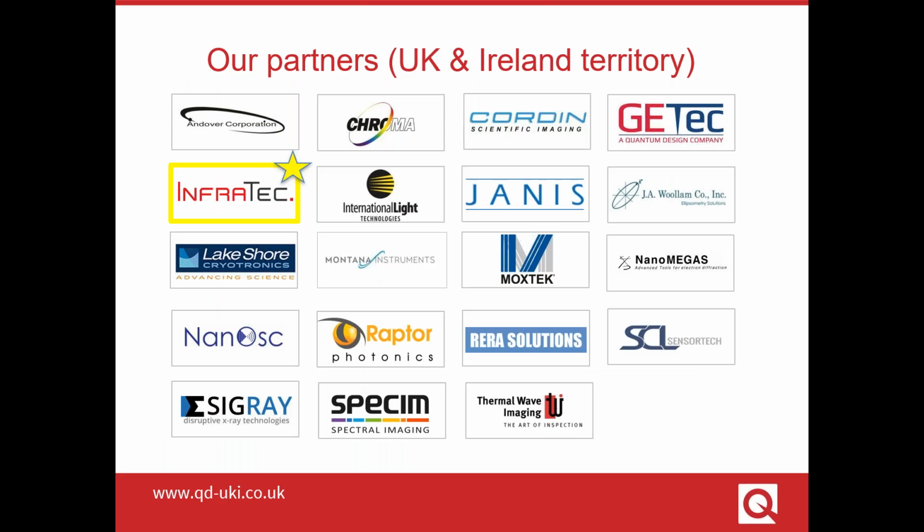This next slide shows an overview of partners we work with here in the UK and Ireland. Hopefully you'll be familiar with some or all of these already, but if not, perhaps take a little time to browse through our webpage. As you can see, I've highlighted our partner InfraTec, who are a manufacturer of infrared cameras and thermography solutions headquartered in Dresden, Germany.